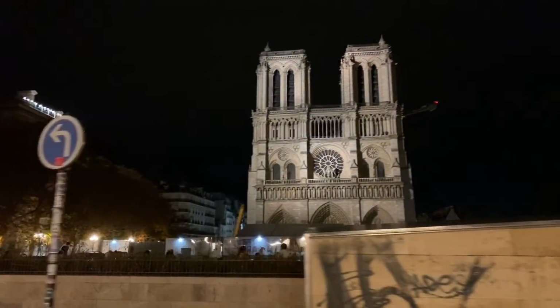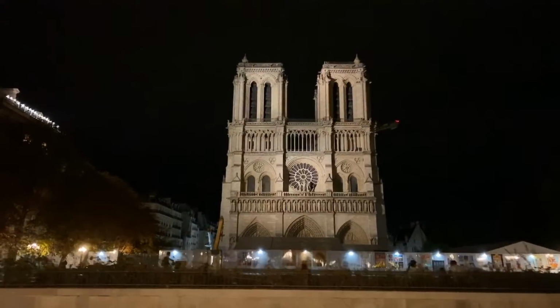One last look at Our Lady. Don't know if the archaeological crypt is open underneath. Sorry, I don't have that info, but...